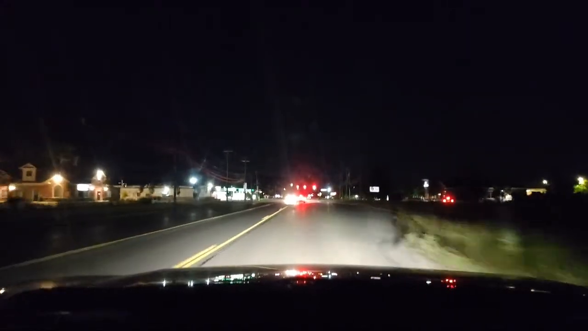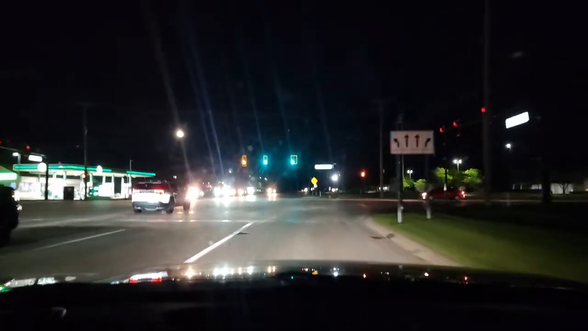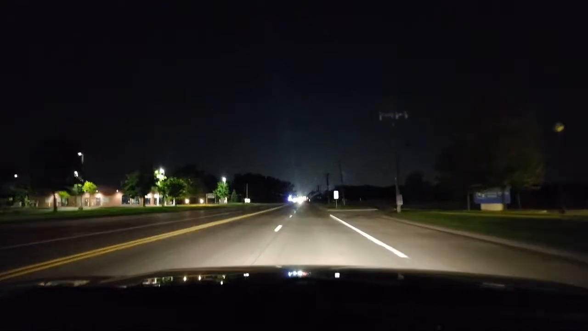I'm going to go ahead and get over to the right. You can barely see that there's a lane all the way to the right. A lot of beginners, I've had students hit this curb because they can't see it. Green light, we look, we check, we turn in the nearest lane, and I want to see you turn hand over hand into the turn, and then hand over hand out, accelerate out.